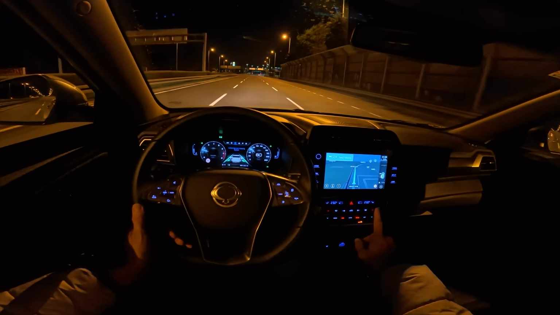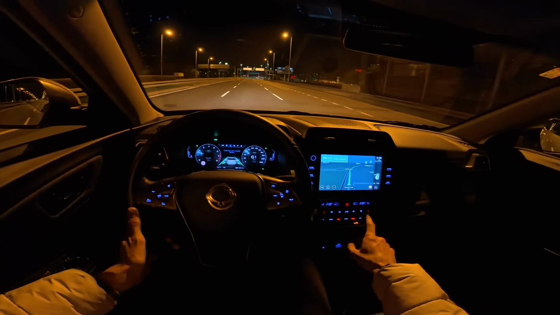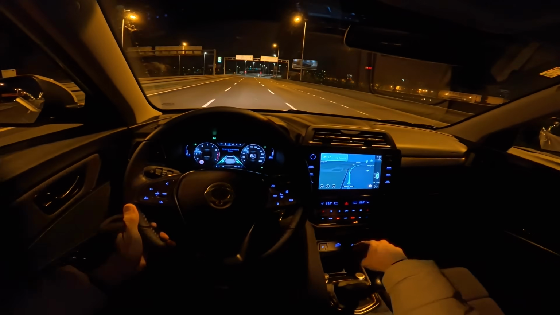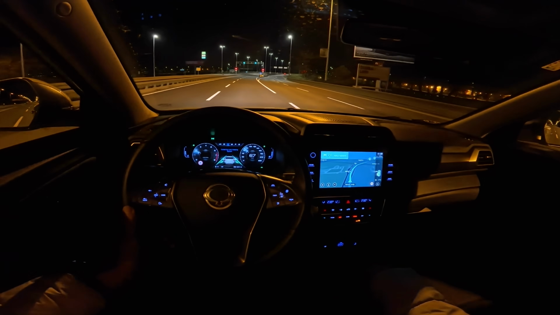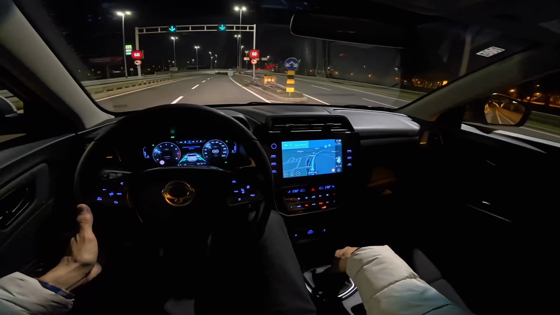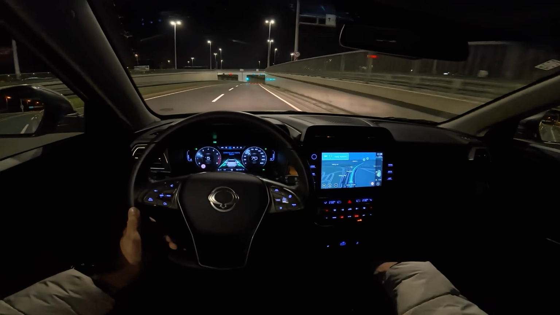Now this is good. It shows where the gas station is and so on. It does have speeding cameras. This is a new one here on this pillar we just passed. But yeah, it's really not updated. I don't know why TomTom is so late in updating these.